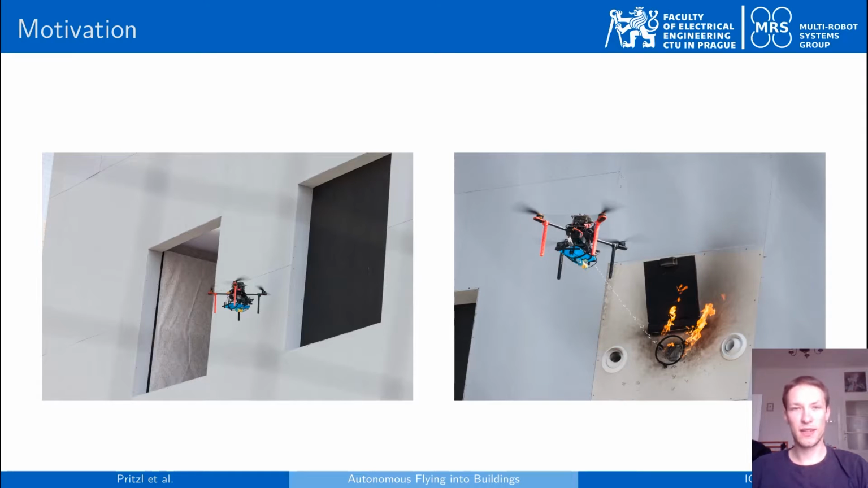Our research is mainly motivated by real firefighting scenarios where we believe that the use of UAVs could be really helpful to human firefighters in case of fires in high-rise buildings. In such situations, the UAVs could very quickly reach the upper floors of those buildings. They could not only help with the detection and localization of such fires, but also with actually extinguishing these fires, for example, using fire extinguishing capsules.